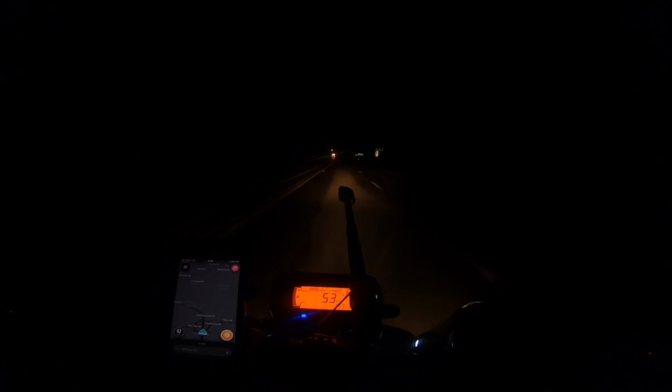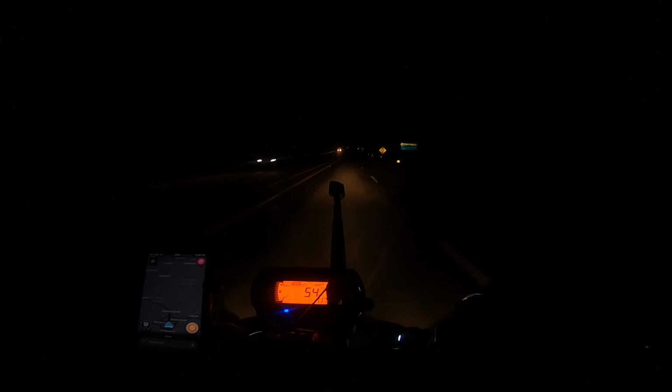Also in number two, and they're very affordable, are the convex mirrors from Sling Mods. The rear view that they give you is night and day. It's hard to compare. So those will be my four must-have upgrades.